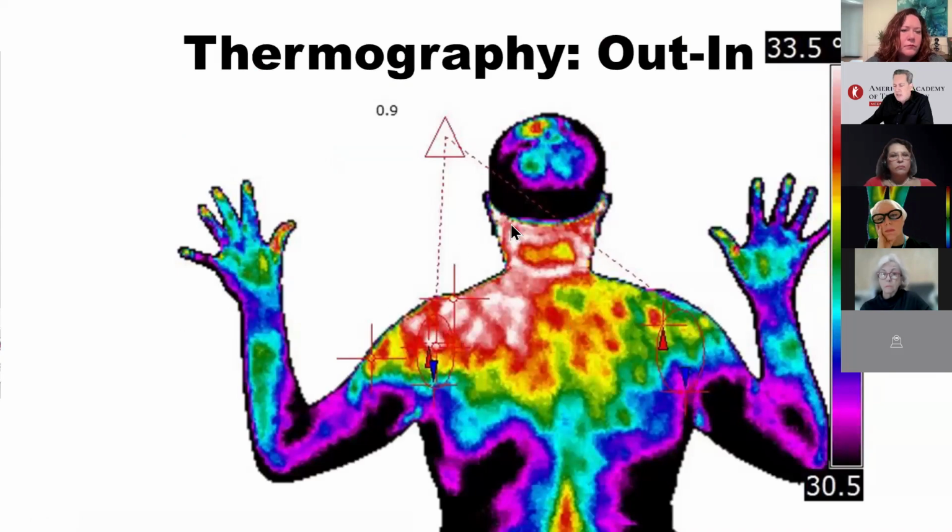So in thermography, we often use temperature color scales. On the right side of the thermal image, each color represents a temperature: red for the hot, blue for the colder, green for intermediate regions. This RGB system makes it easier to identify regions of higher metabolic activity. However, it's a